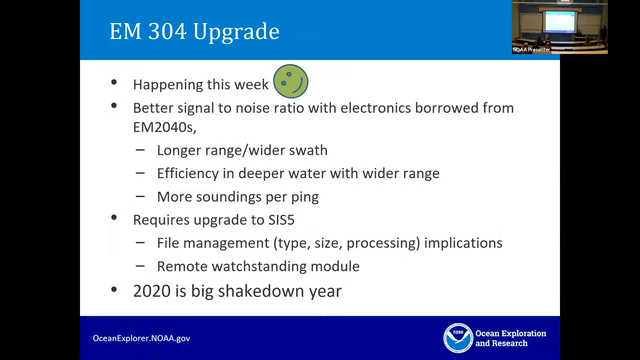We've heard a lot of scary stories. We have a big field season this year, as you will find out in the upcoming slides. But there are implications for us for file management in terms of file type, size, our processing routines. So if anybody has a recent SIS5 output KMALL, we would love to borrow it from you so we can run it through our routines and see how it goes.